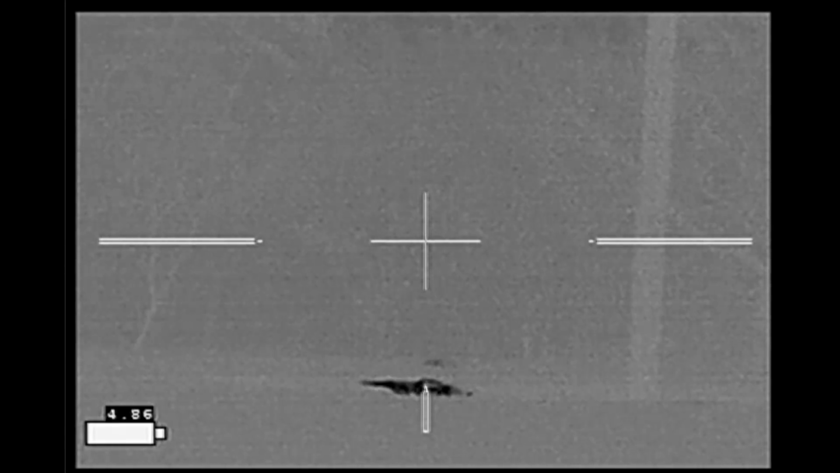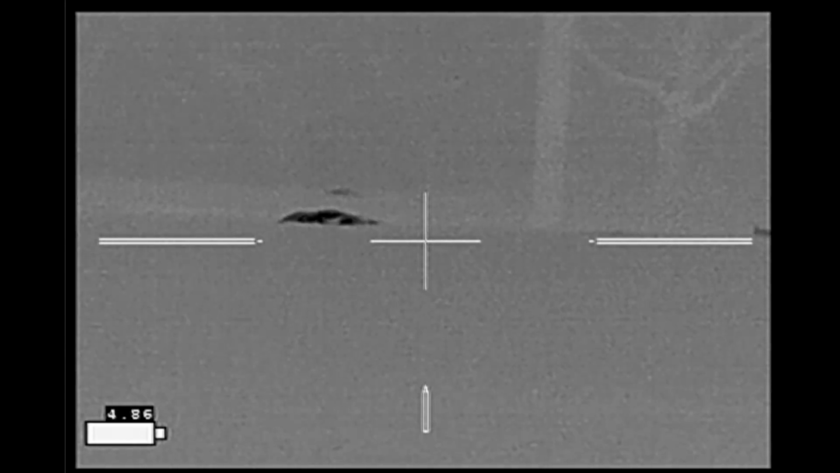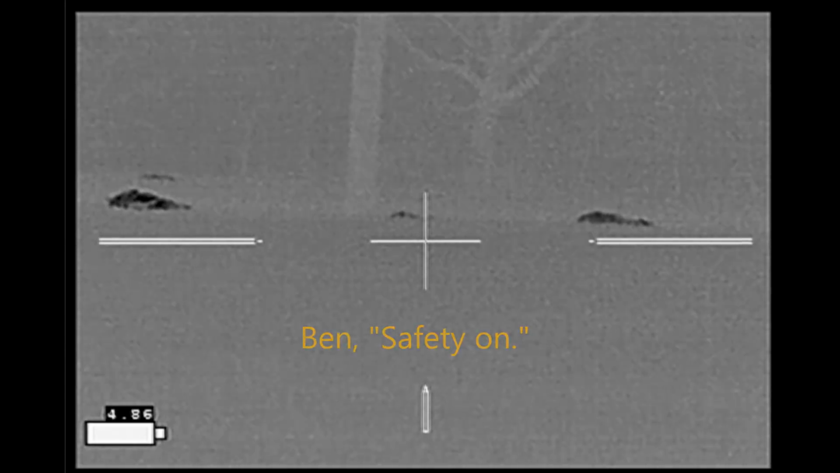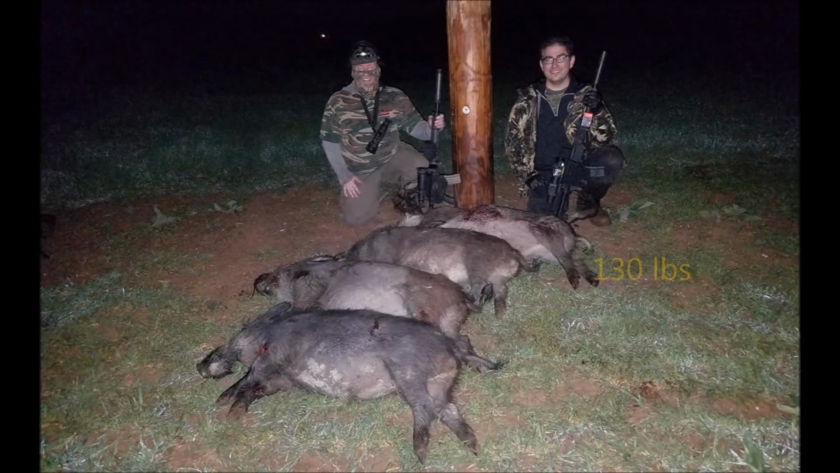You just gonna let him shoot them all? Yeah. And with that, we had 4 dead boars. Safety on. I'm gonna keep scanning. They came in at 130 pounds, 120, 110, and 110 pounds.